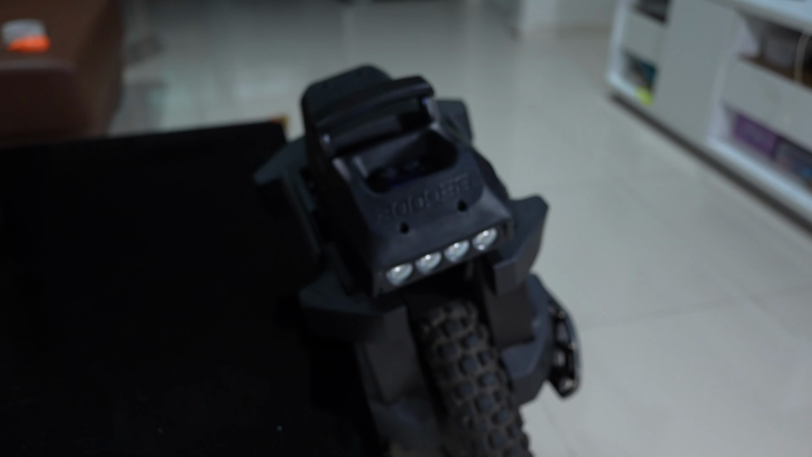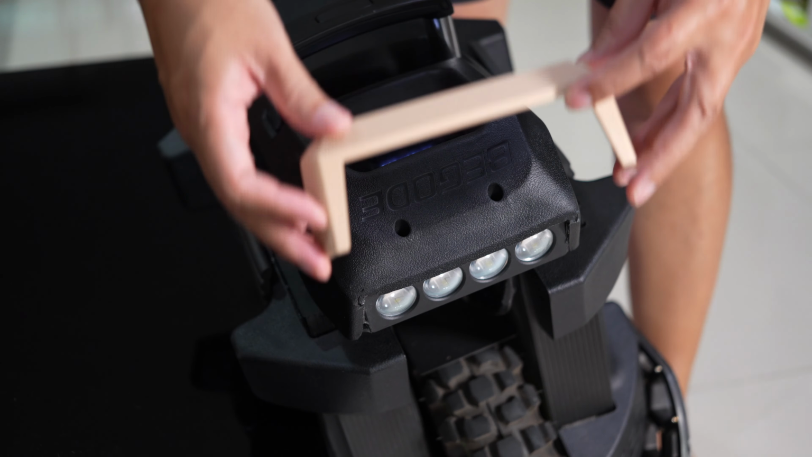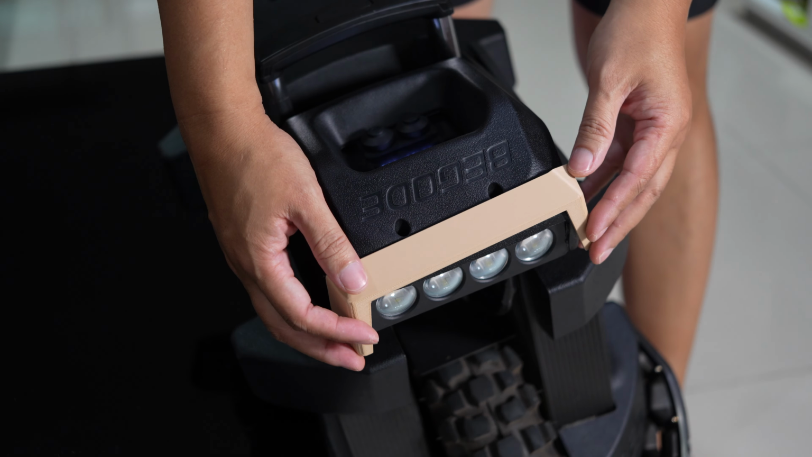Let's try if this will fit onto the EUC. This is a gel tape about 1 inch wide. It's very good for sticking onto the soft rubber surface and the 3D printed part.